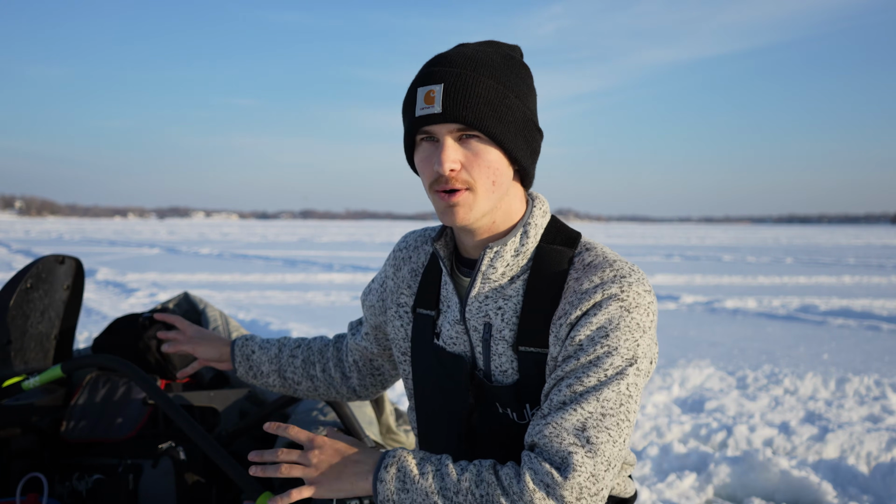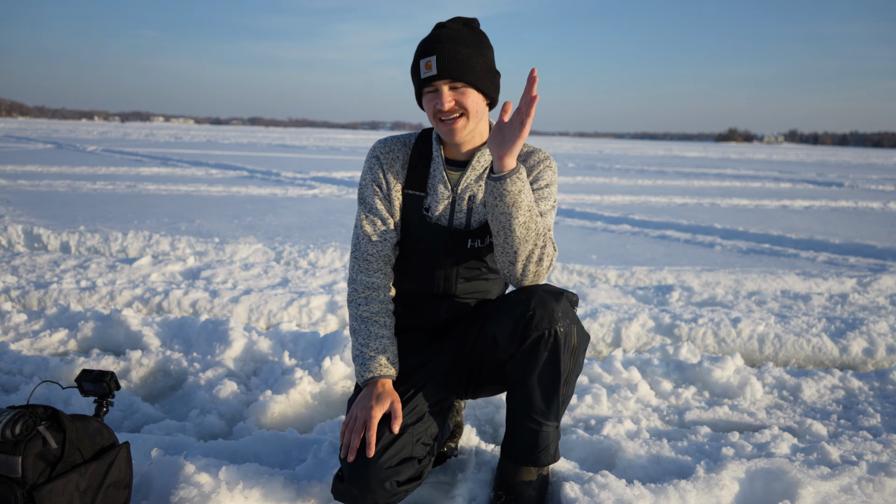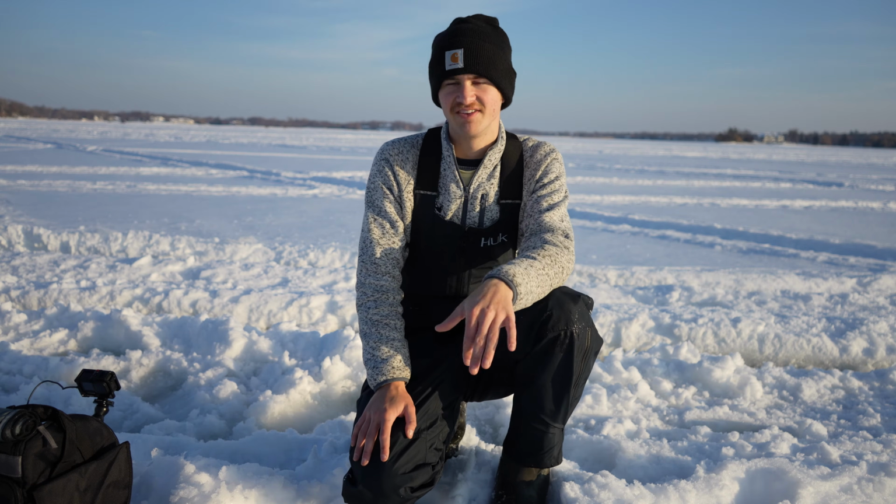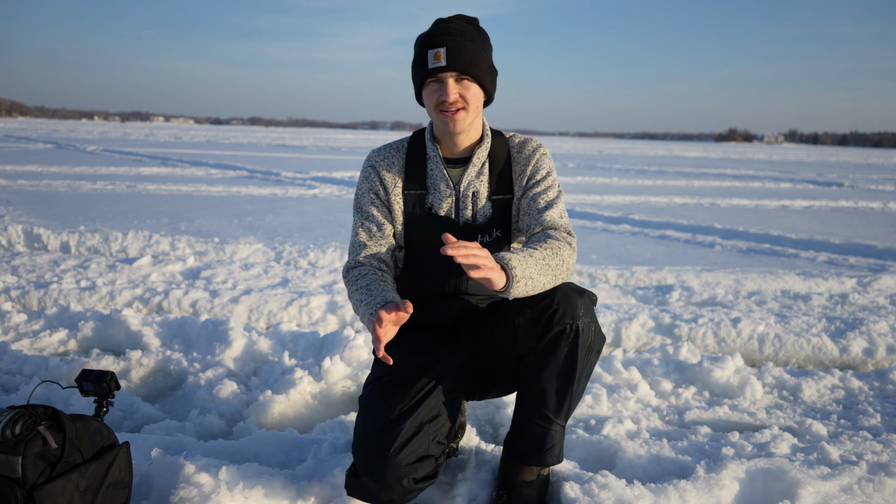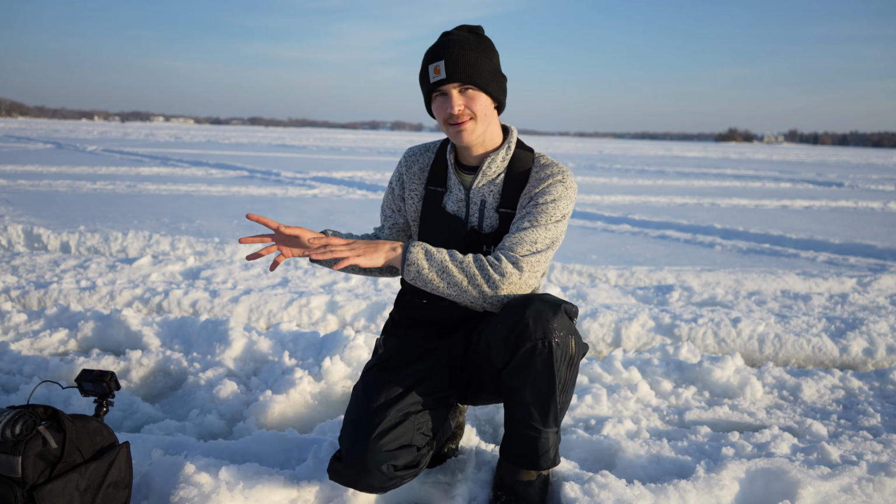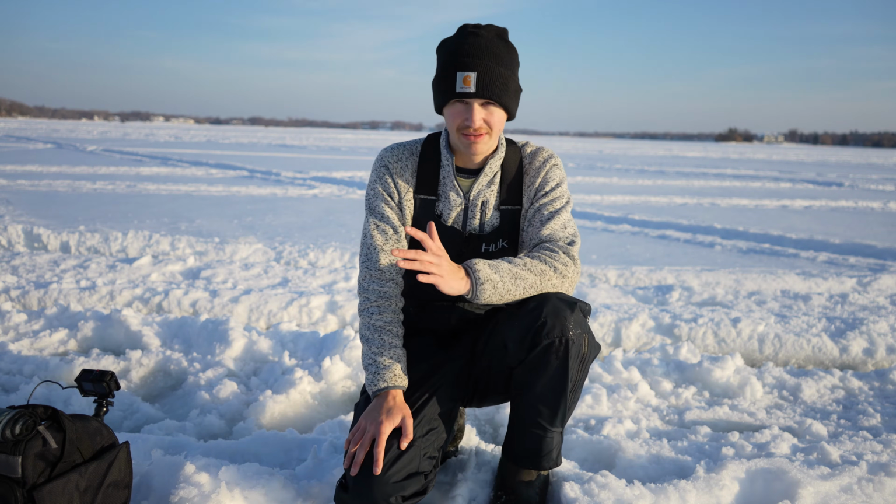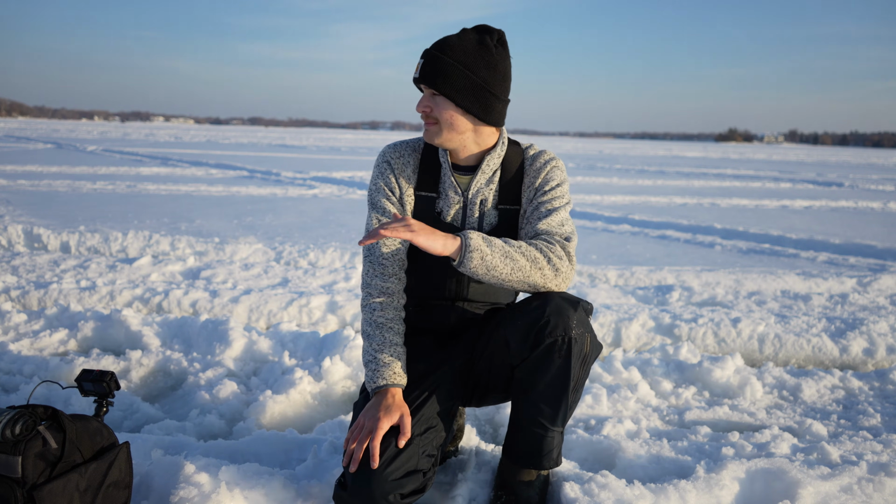I got my Livescope. We're gonna drop it down right now and we're gonna find ourselves some weeds. The majority of the time, I find my weed lines between 12 and 17 feet. So I looked on Navionics. We're in about 13 feet right now. So I wanna see if the weeds are behind me or if they're in front of me. I have my Livescope ready with a camera on the Livescope so you guys can see what I'm looking at. I'm guessing probably about 16 to 18 feet. Maybe these weeds are a little bit deeper.